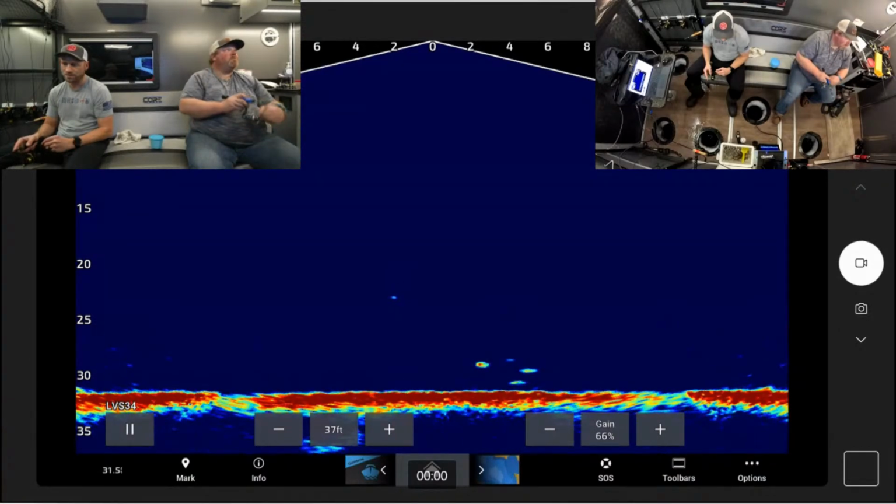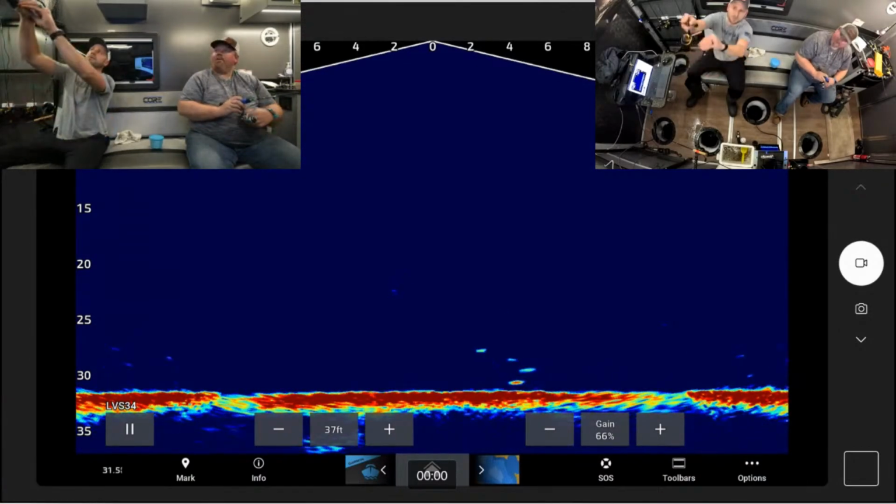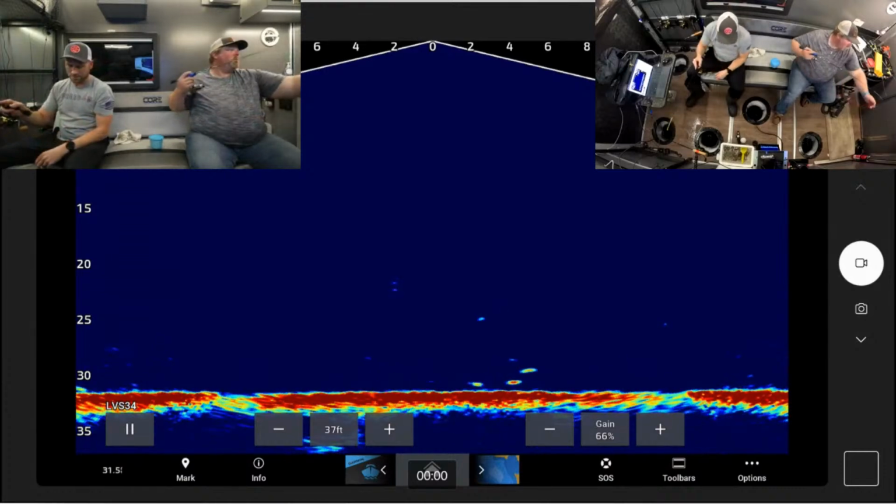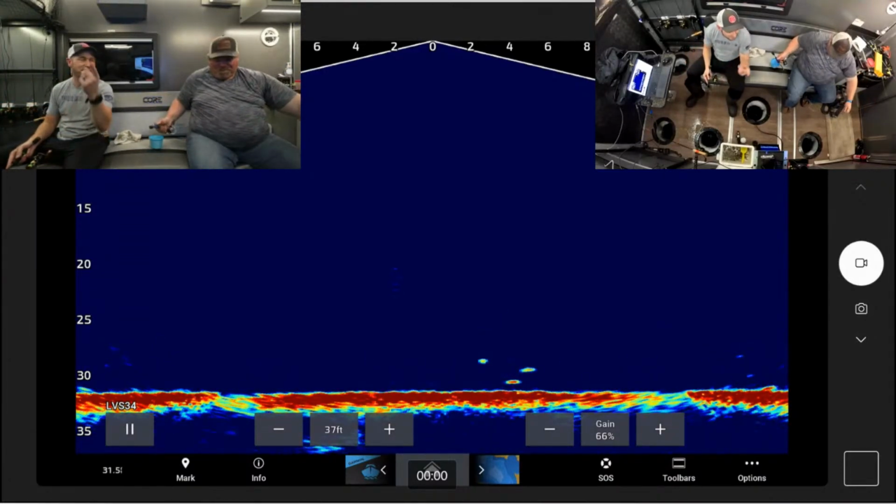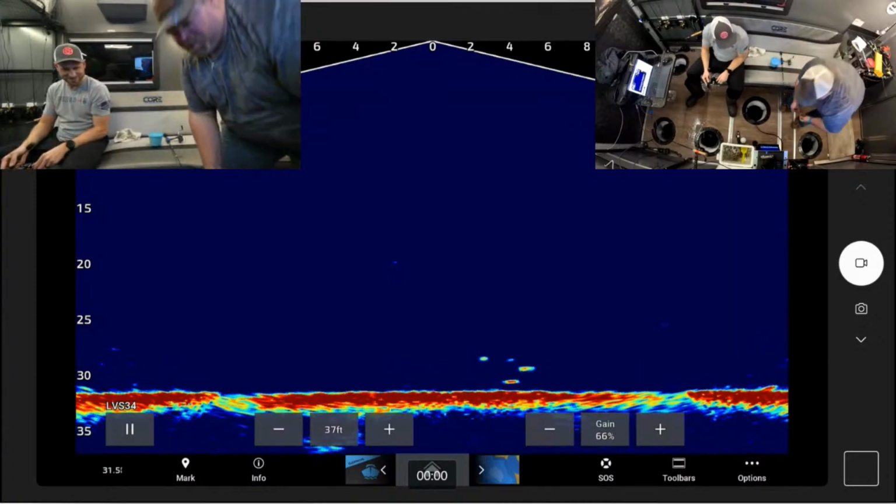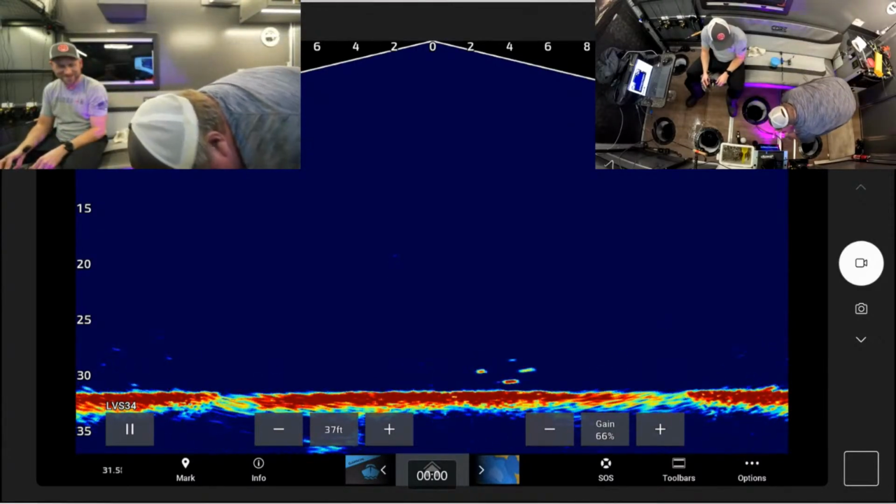We might have a crappie. Joe, if you're still on, oh, there he is. Next fish topside gets the $10 from Joe. Joe, he did check his drag.